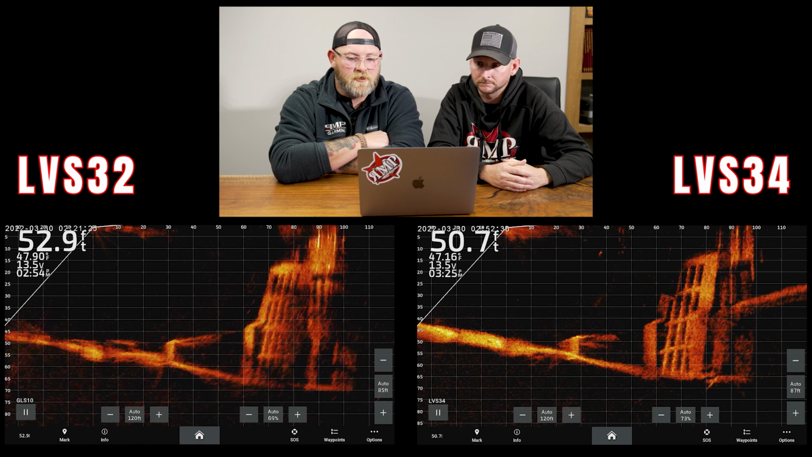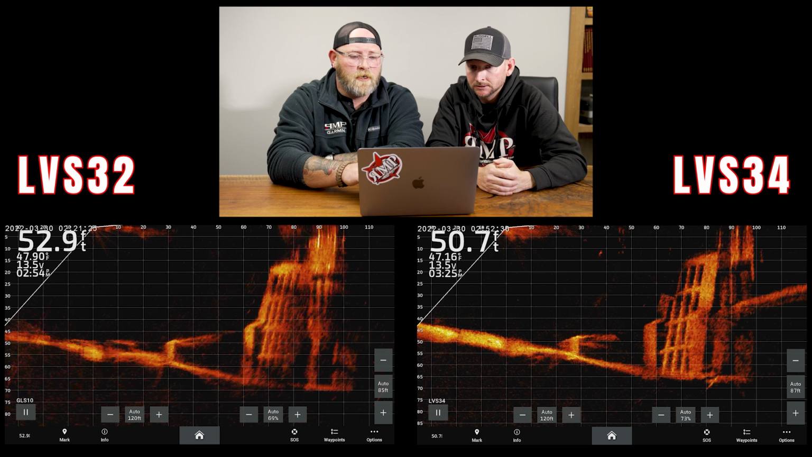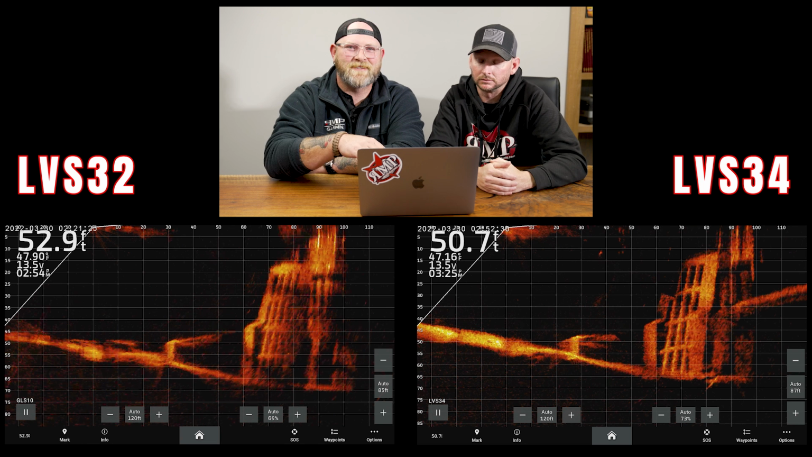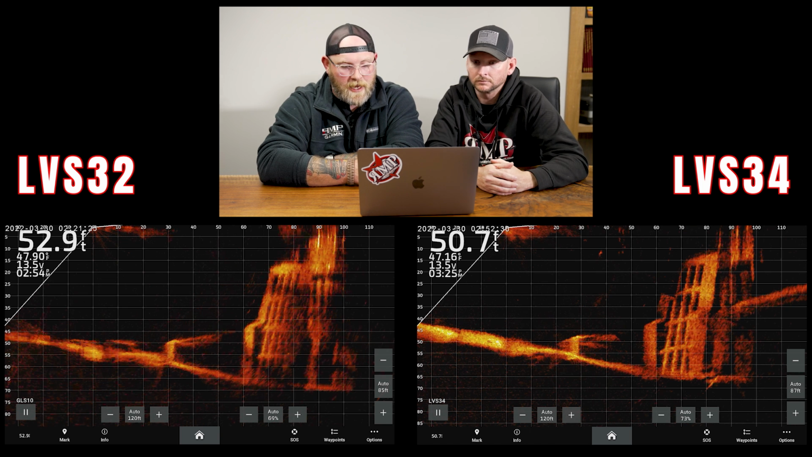The definition you're getting, if you look at the grid lines on the screen, we're from 70 to 90 feet out, which is about the same range here, in roughly the same water. You're going to see the water vary a lot. We're riding pretty big rollers while we're doing this, so you'll see some variance there. But that definition at distance and depth on the 34 is substantially better.